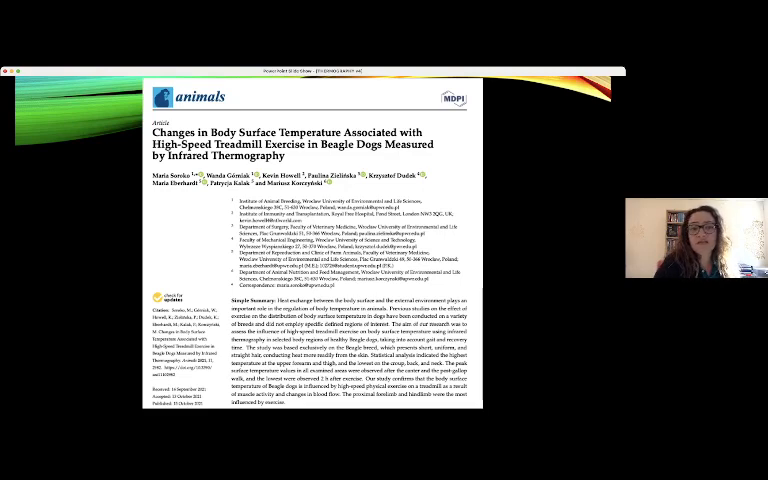Another very interesting study: changes in body surface temperature associated with high-speed treadmill exercise in beagle dogs measured by infrared thermography. Here, the researchers concluded that thermography is interesting to monitor the increase of perfusion in the muscles that were trained by treadmill.